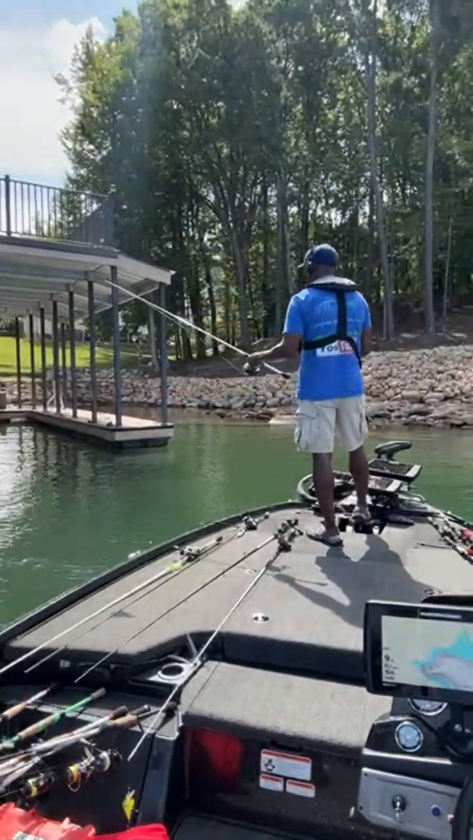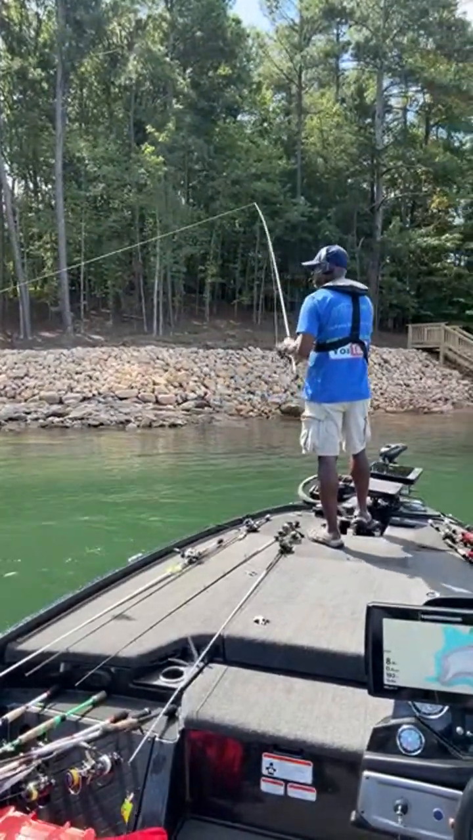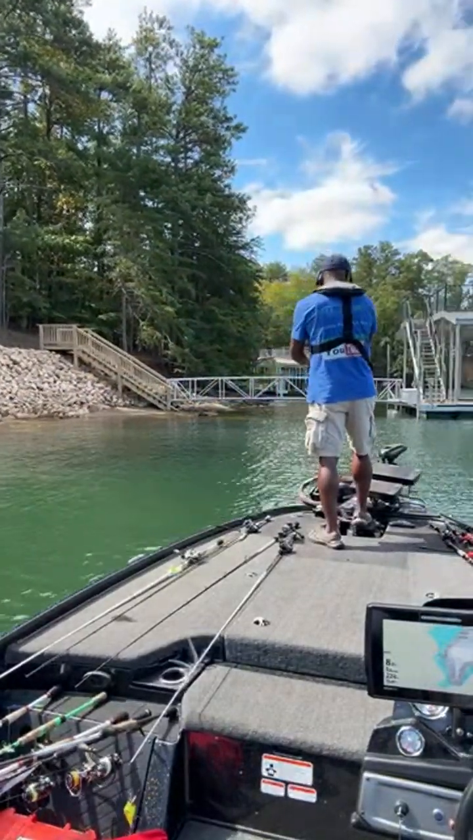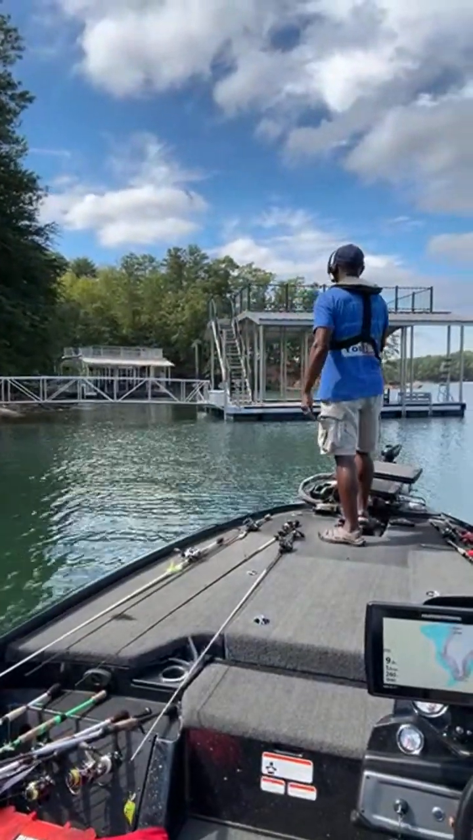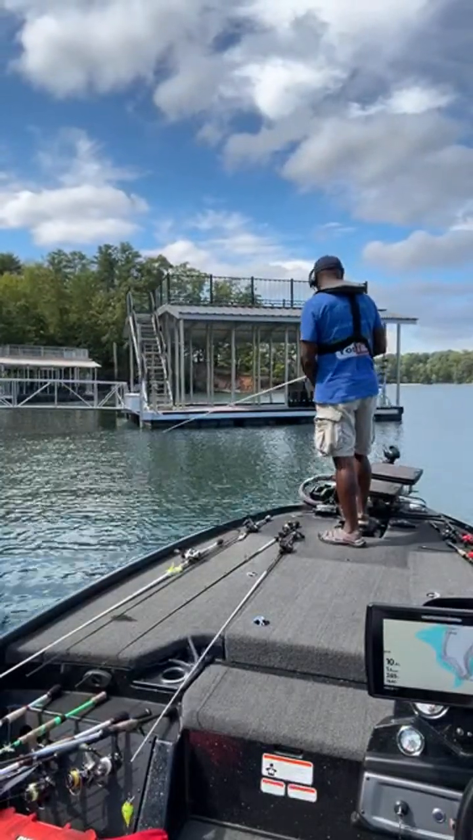All right, nothing home there either. And nothing followed it back out. So let's keep on rolling. All right, I'll come back there and hop in the chat in just a second, guys. So we have 2 more docks left, and then I'm gonna go and fish this rocky point.